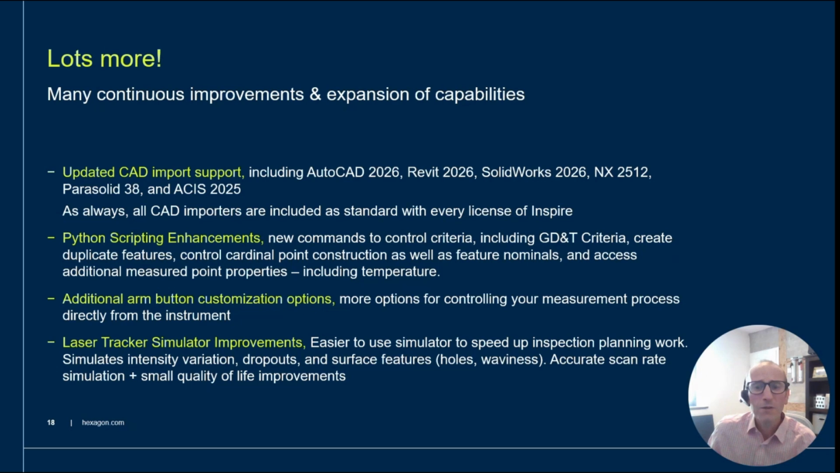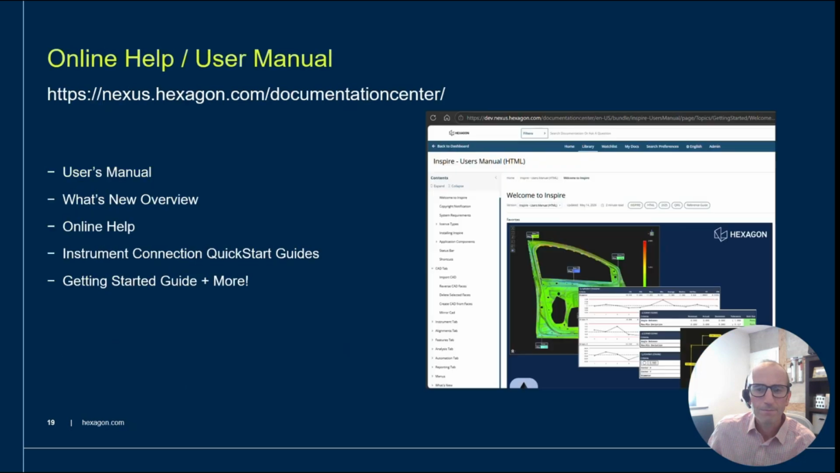We had some requests to add more options for controlling the measurement process directly from the buttons on the arm. So we added that too. And then lastly, there's some tracker simulator improvements. Really just a small thing, but we know some of you are using it to speed up your planning work, and so I've made some enhancements to make that easier to do as well.